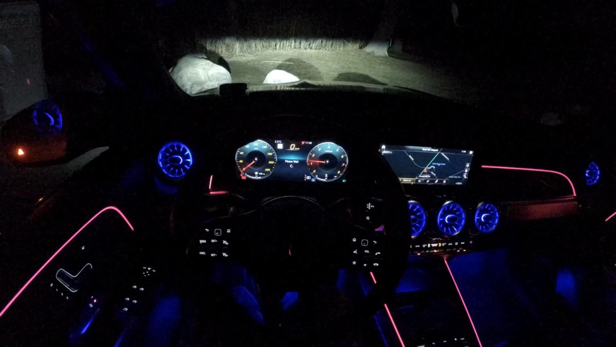Let's just turn down the airflow a little, but put on the heated seats and the heated steering wheel right away. Quick look at the interior in this one. We have the red contrast stitching, and yeah, I would say we go right ahead.